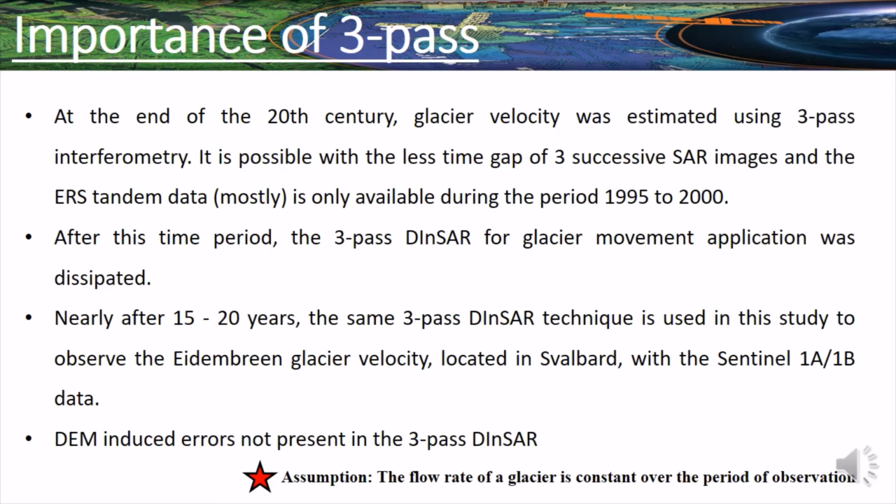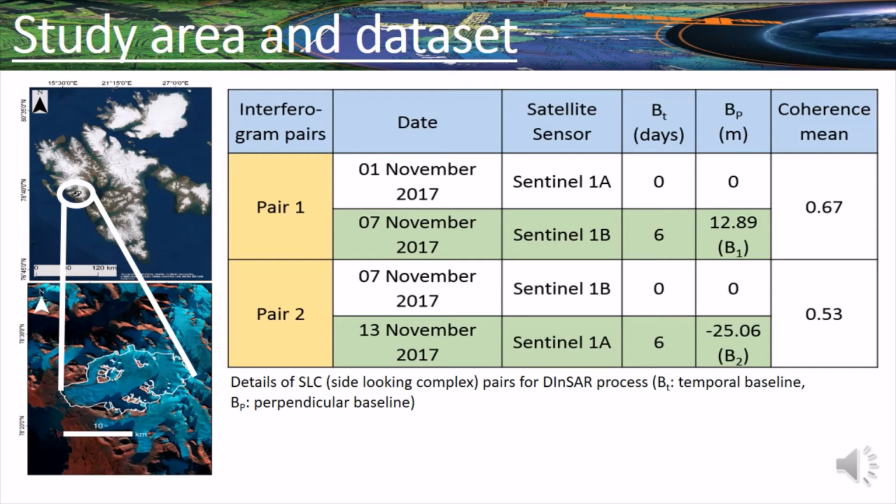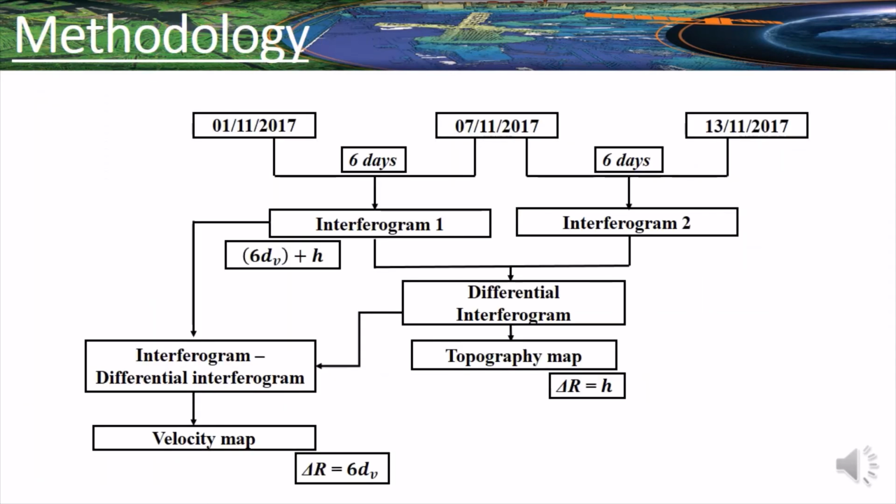Again after 2015, due to the launch of the Sentinel satellites, we could get data with less temporal gap. So yet again, after nearly two decades, we are using the same technique to observe the movement. Of course, the double difference interferogram technique has been used to observe grounding lines, but not for velocity. We have taken three SAR images of 1st of November, 7th of November, and 13th of November using that technique. The double difference interferogram was generated using two different interferograms, and we removed the topography effect from the interferogram to generate the final velocity map.